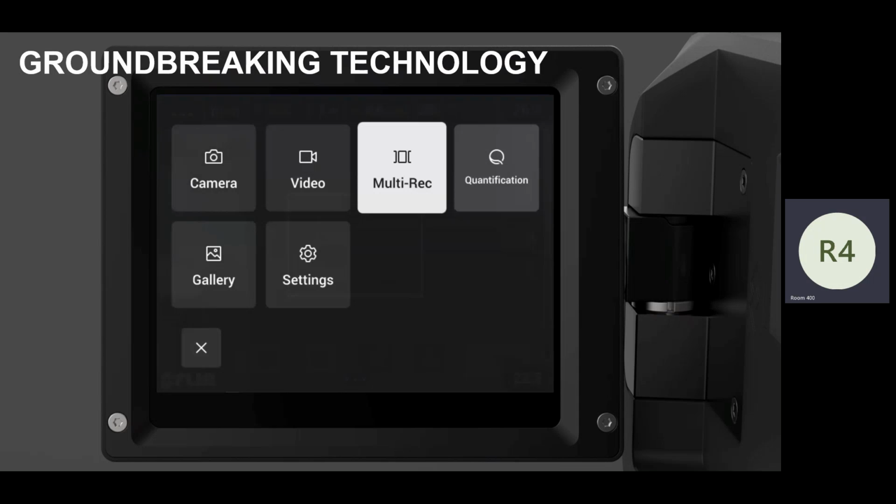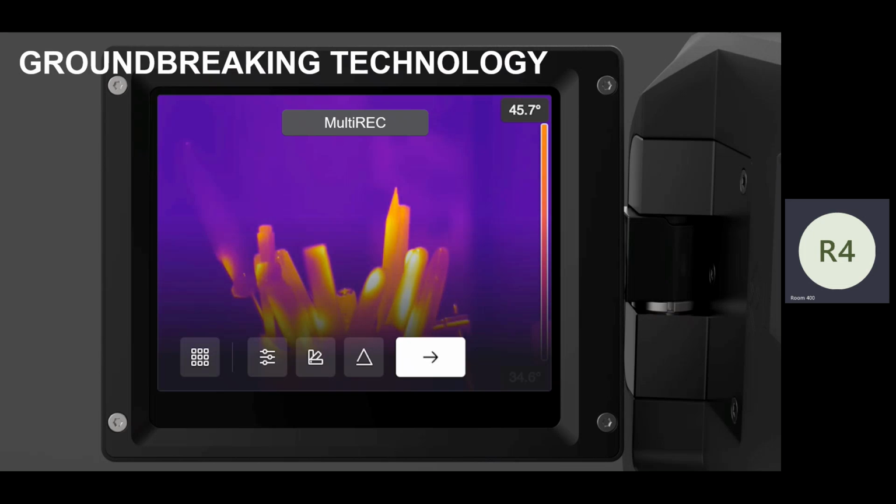What we did, called multi-rec, is we go in and set the camera up with how many seconds of each imaging mode you want. You have to hold it steady for that aggregate number of seconds. We don't have a frame buffer in the camera to be able to switch between the different video modes. So if it's 3 + 3 + 3, well, back then you had to do 3, 1, 2, 3. Now you just hold it steady for 10 seconds, and it's going to record everything.